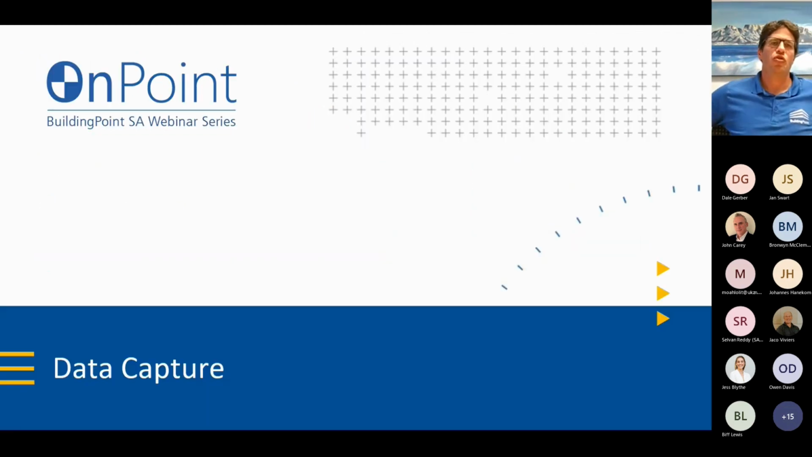So if we get into why we're actually here, we want to hear about this efficiency, scanning efficiency, and we're going to start with the data capture side of it.